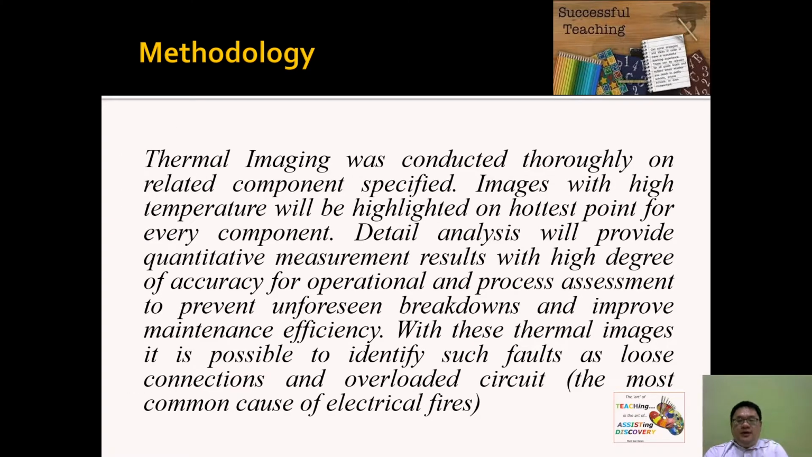So, the methodology of this research. Thermal imaging was conducted thoroughly on the related components specified. Images with high temperature will be highlighted on the hottest point for every component. Detailed analysis will provide quantitative measurement results with a high degree of accuracy for operation and process assessment, to prevent unforeseen breakdown and to improve maintenance efficiency. With these thermal images, it is possible to identify faults such as a loose connection or overload circuit, the most common electrical faults.